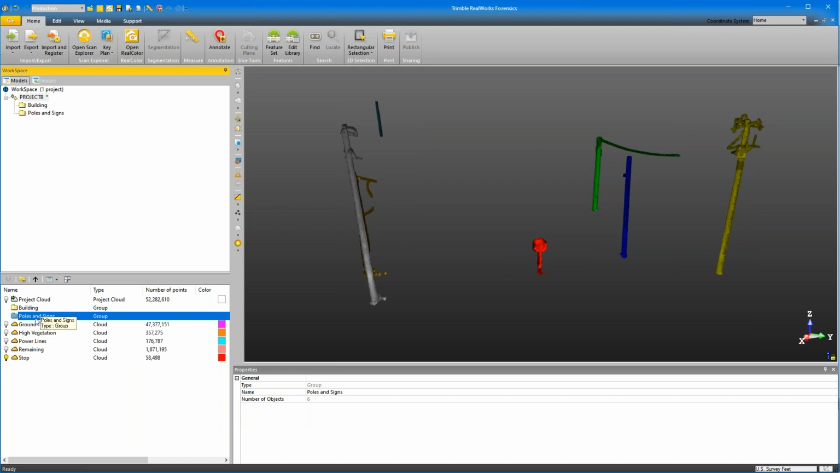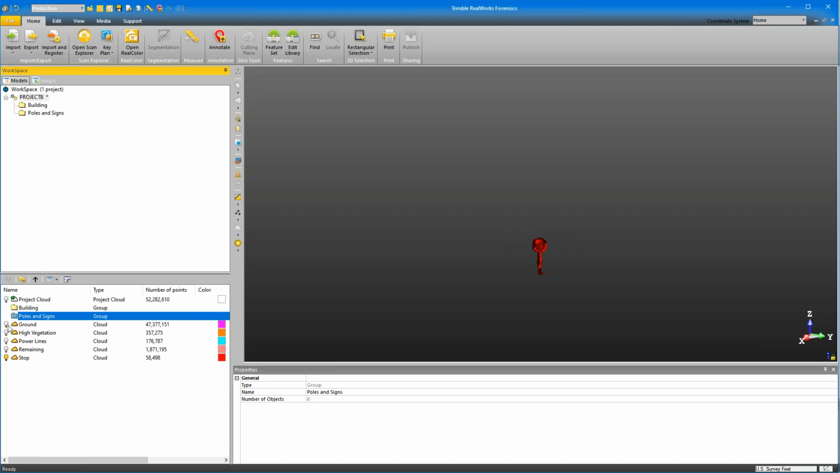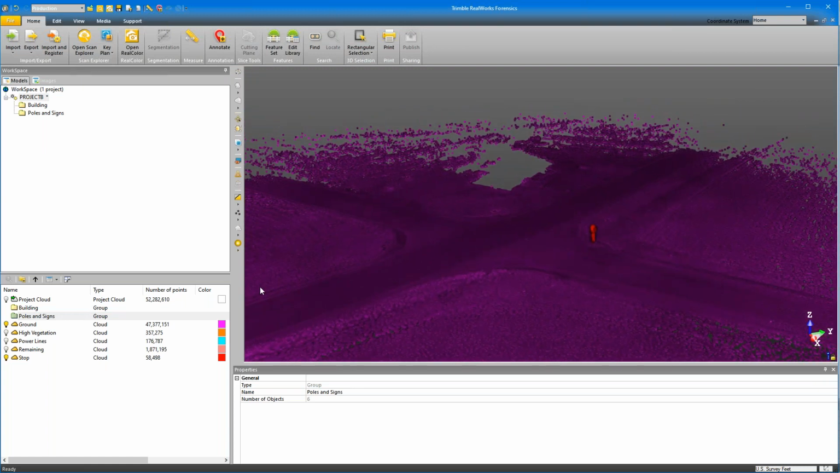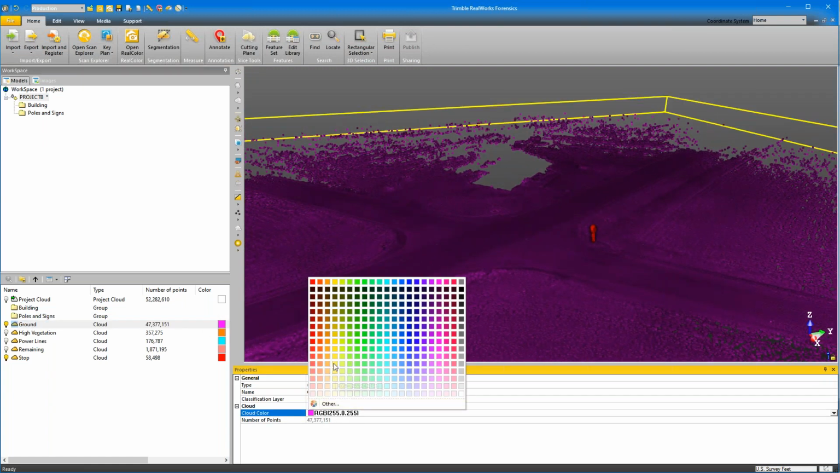So now I want to take my poles and signs and hide those. And I want to turn on my ground. And here it is, a very lovely shade of purple. And I think I'm going to change that because that's beginning to grate on me just a little bit.